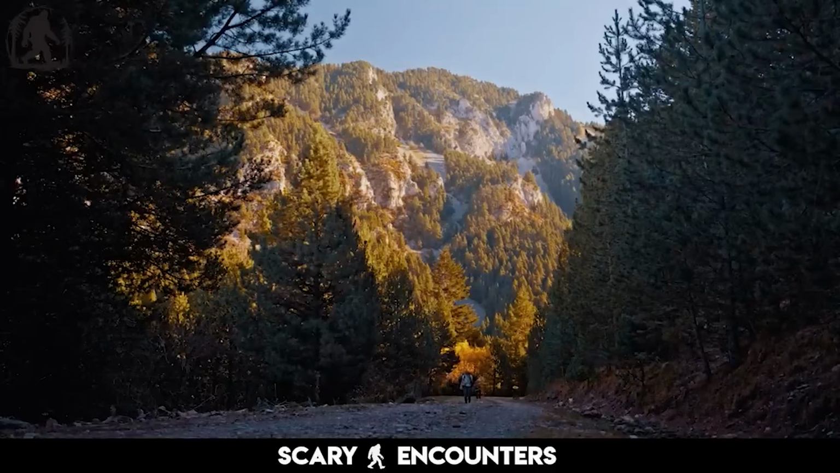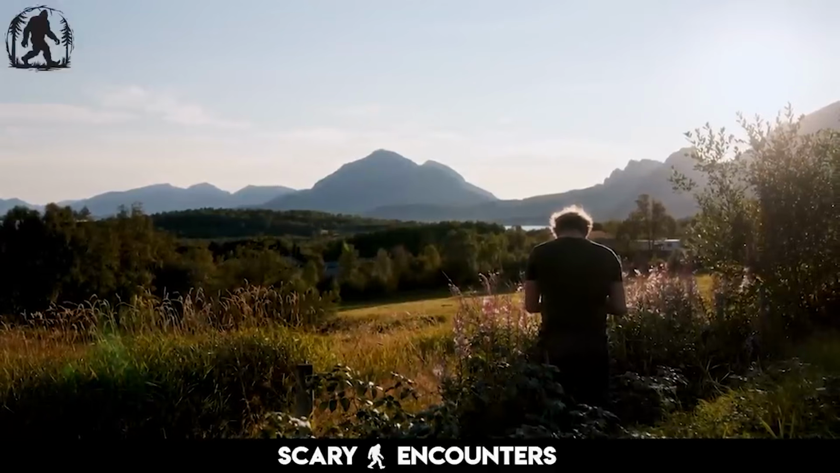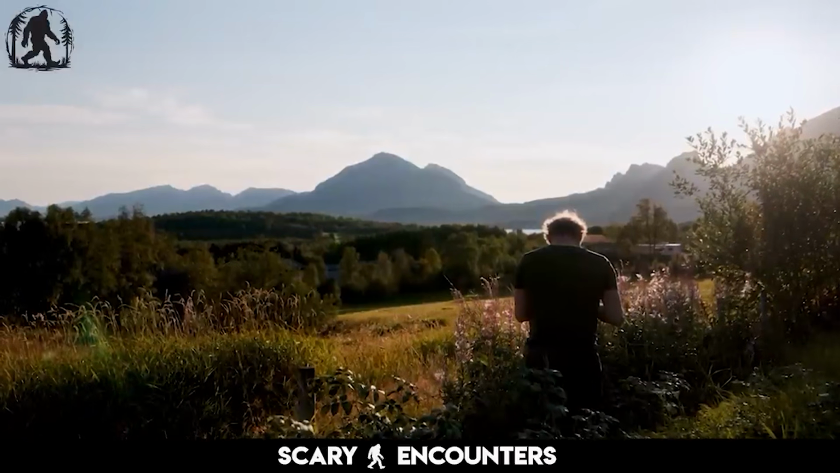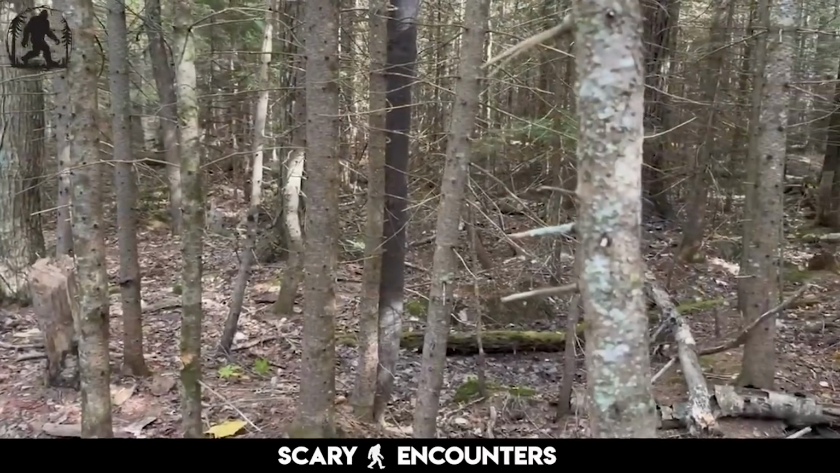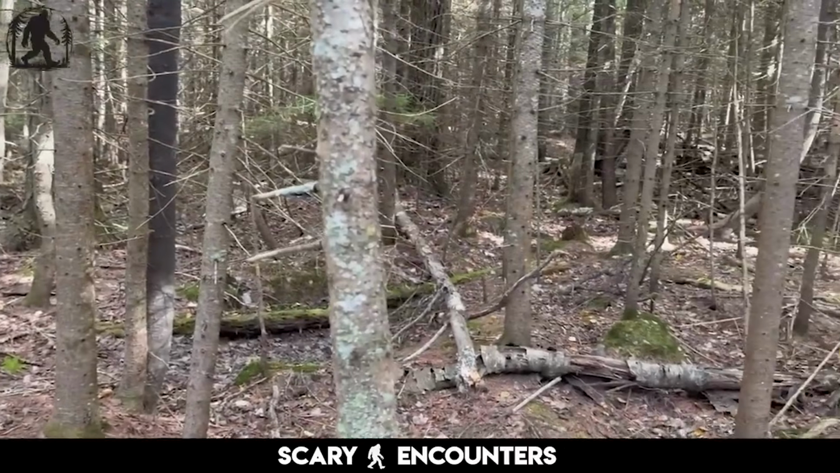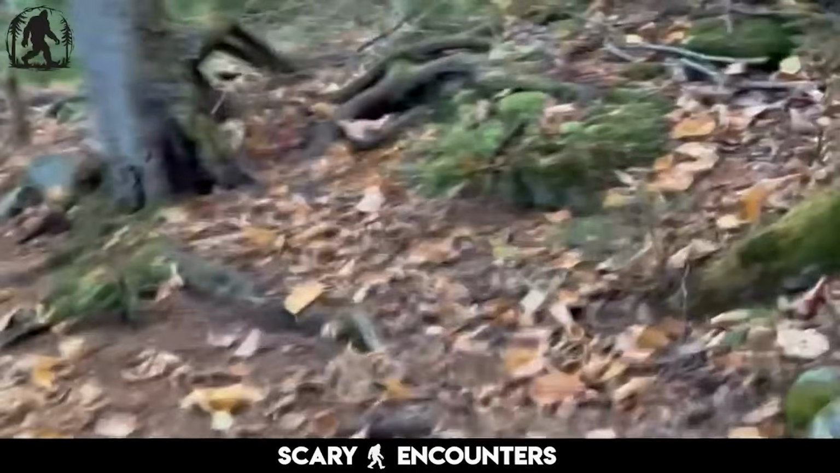Not convinced, he returns to Mount Kineo the following week, this time avoiding the main trails. Instead of climbing up toward the tower, he takes a long detour, venturing into the most isolated part of the island. This time, he doesn't hear anything at first. No strange noises, no crashing movement, just the distant sound of red squirrels chattering in the trees.